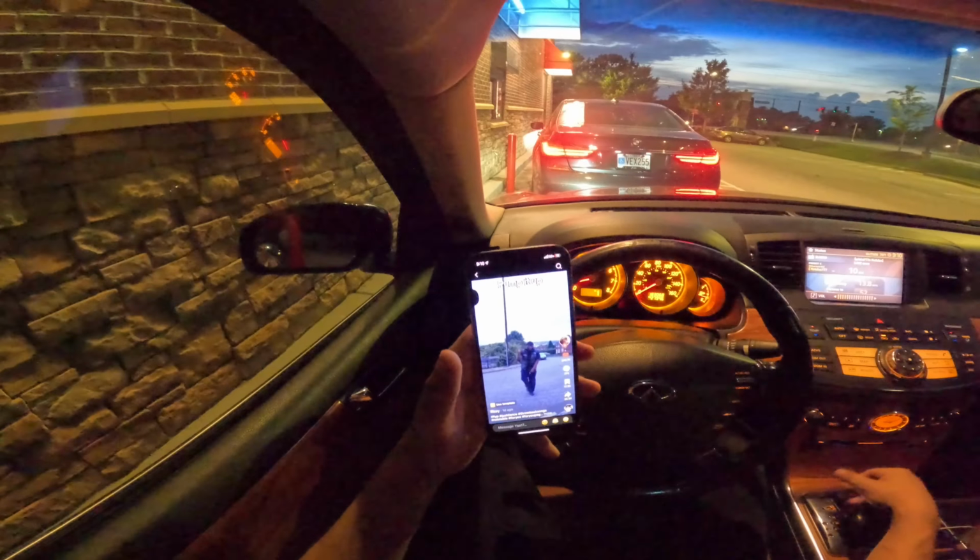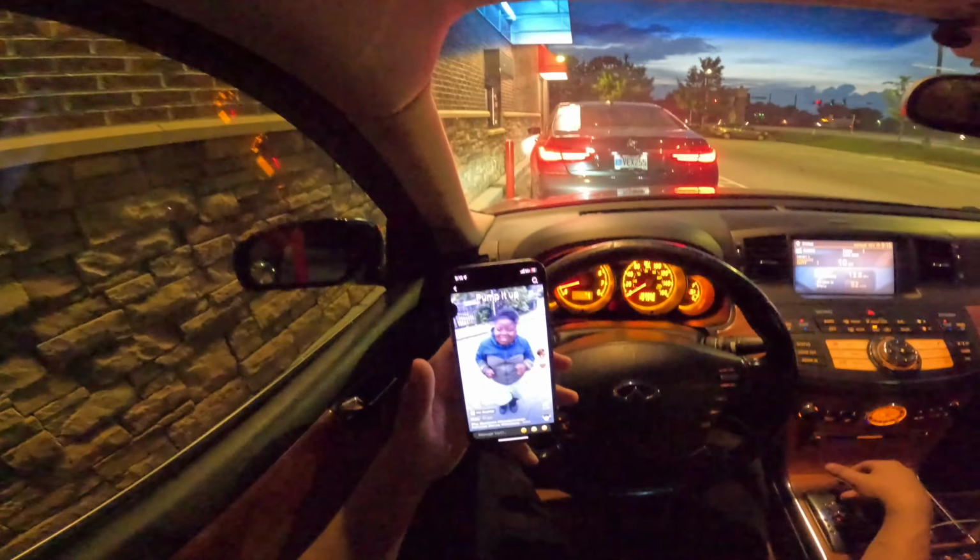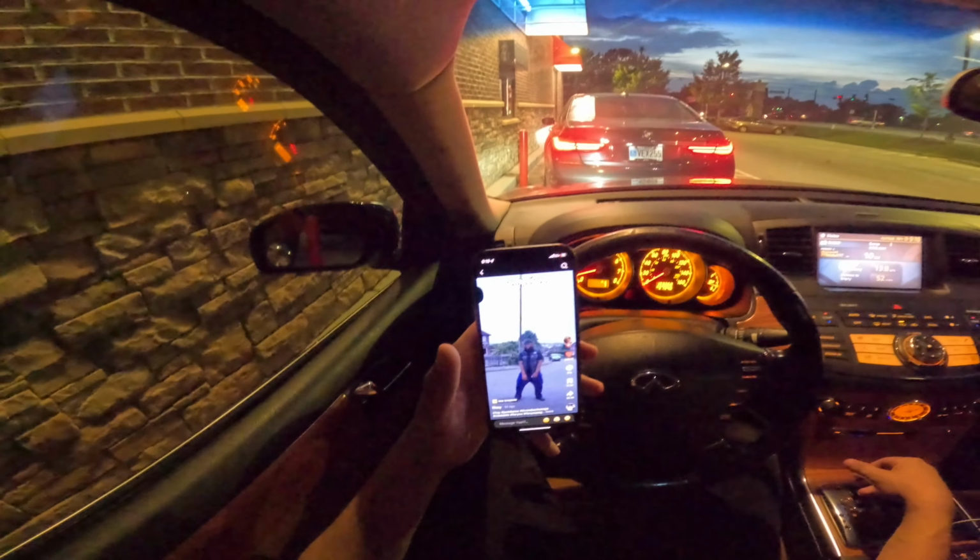Pump it up a little more, get the party going on the dance floor. See, cause that's where the party's at. And pump up the jam, pump it up.